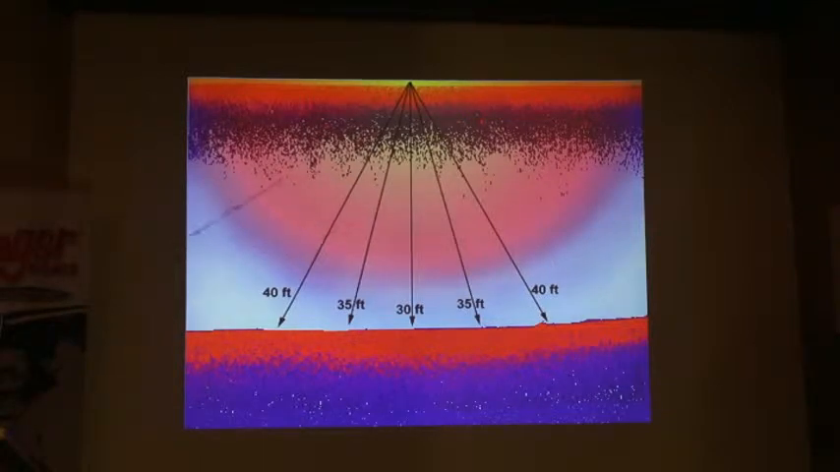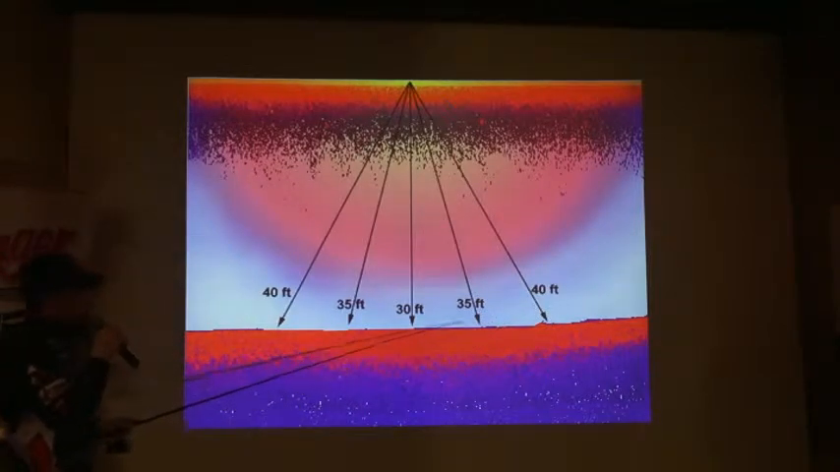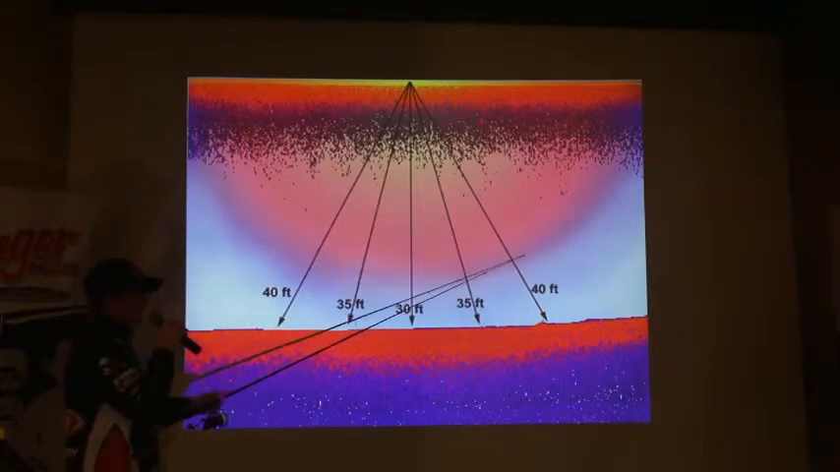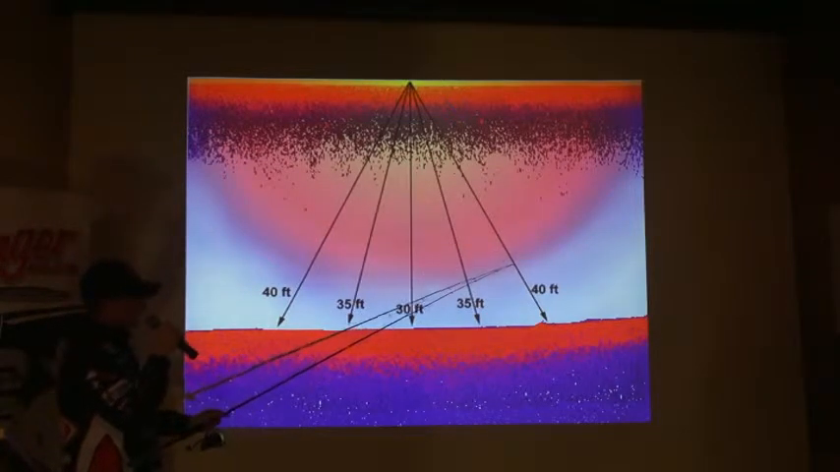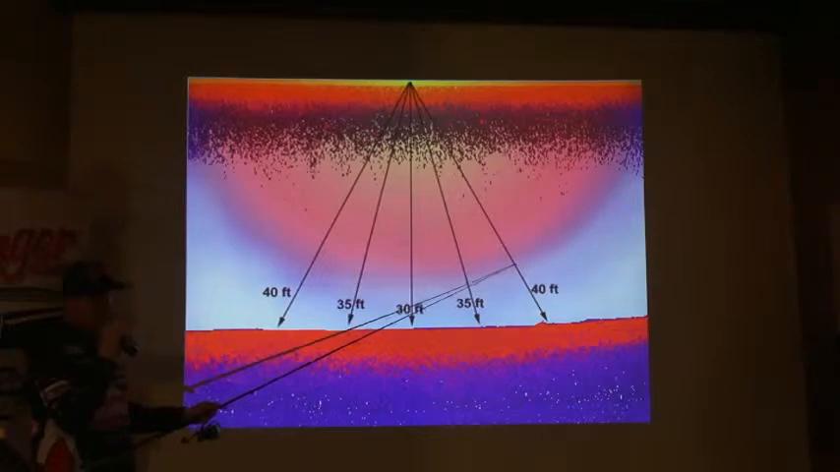And the same thing comes into effect when you start talking about break lines. You can see here, let's say this bottom is coming up like it is here. Now say this bottom comes sweeping up right here, it's a very steep break line. Now if this bottom comes right here, this is going to probably be the shortest distance traveled. So if it goes up a break line, the first thing that hits bottom and returns back to the transducer is what it's going to call bottom.